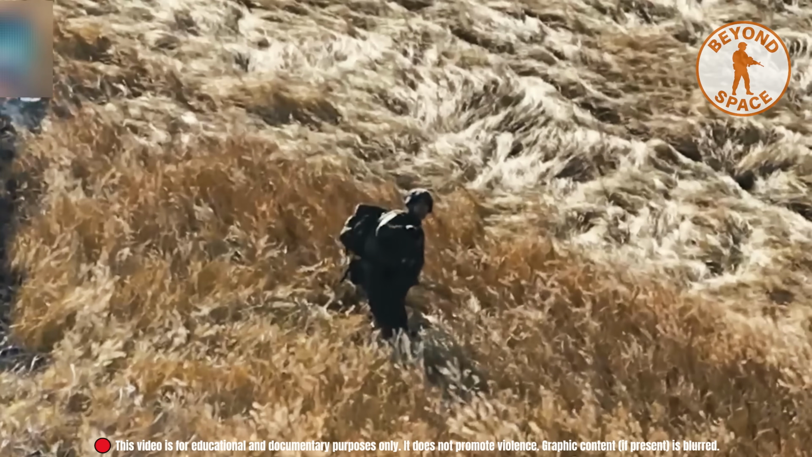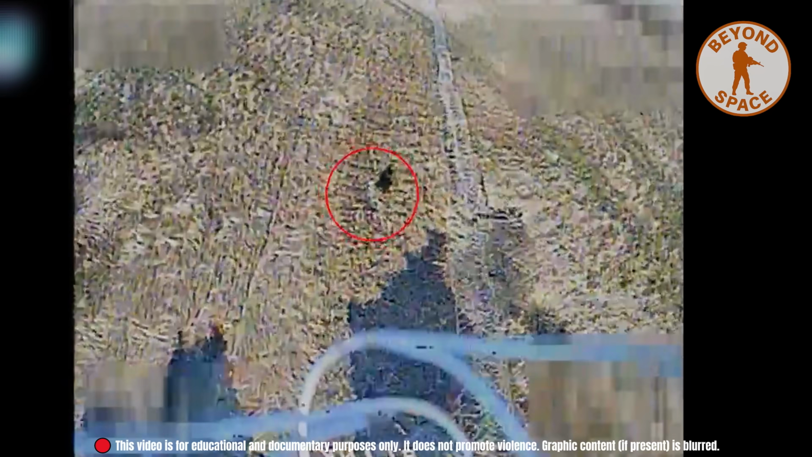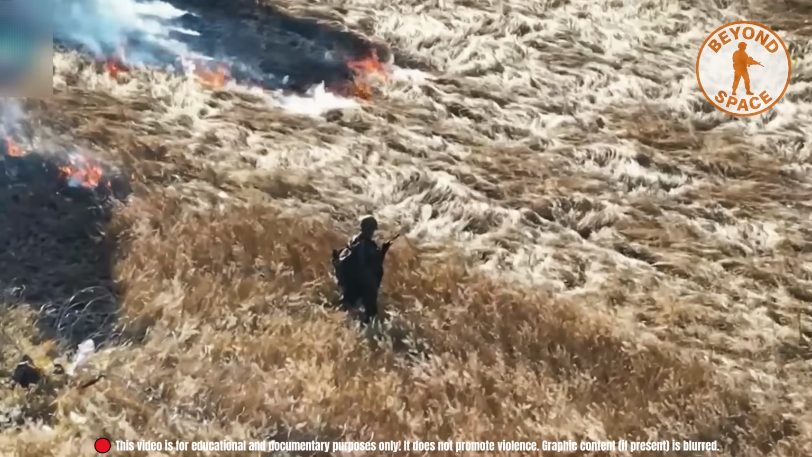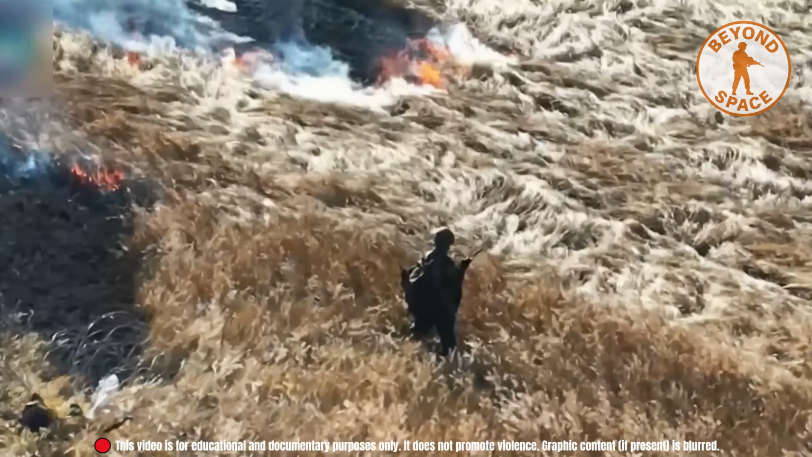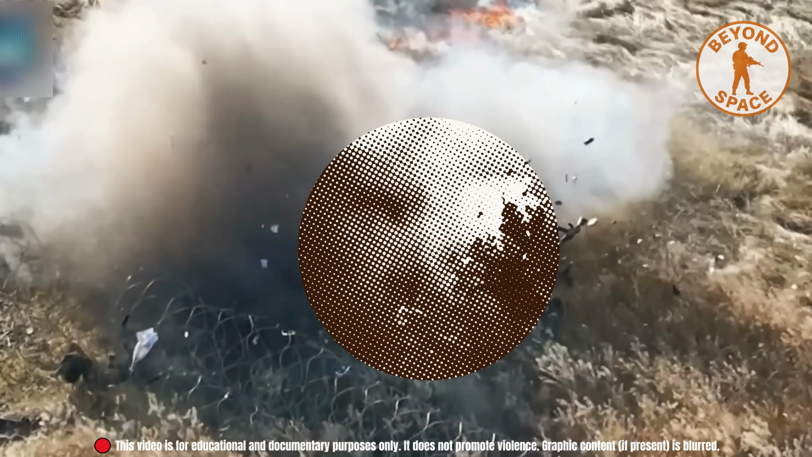By the time he looked up, there was nothing left to do. The strike was quick, accurate, and absolute. This is the cost of exposing yourself under persistent surveillance.